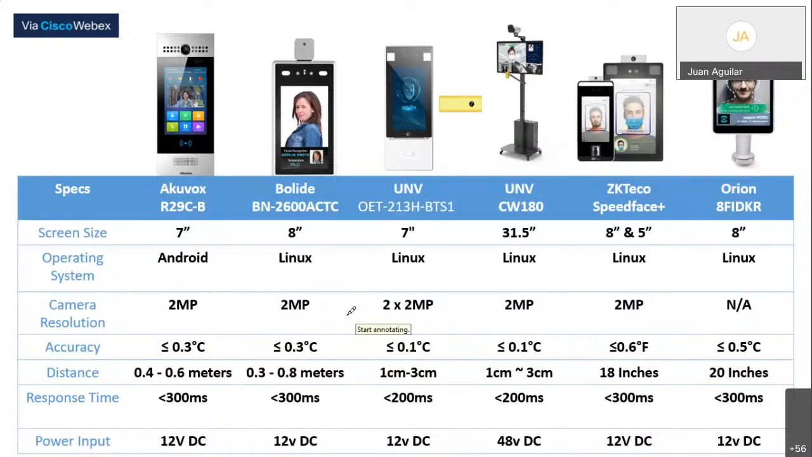So for that, you would actually look at the alerts. Something like the UniView CW180 would record the temperature and the video. So once you get an alert, you use the alert as a timestamp, go back to the NVR, and look at the playback during that time. Oh, so actually there is a recording.